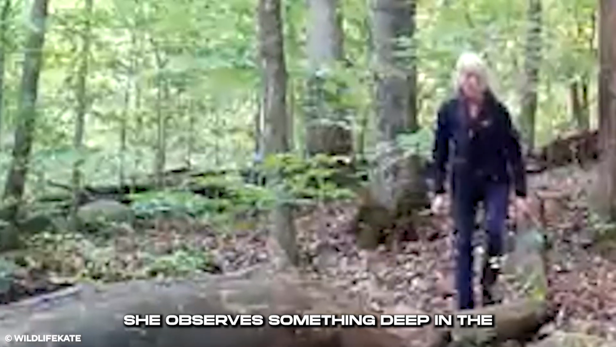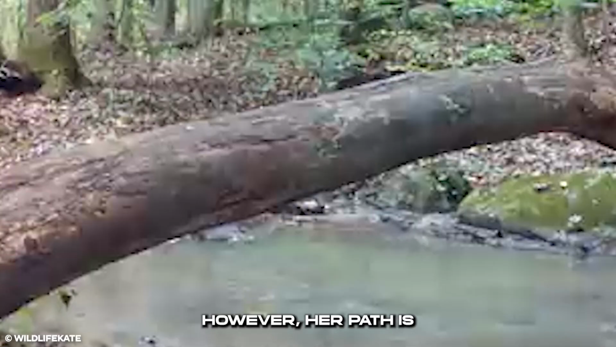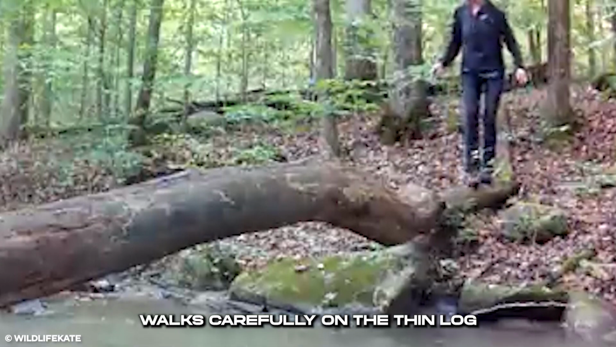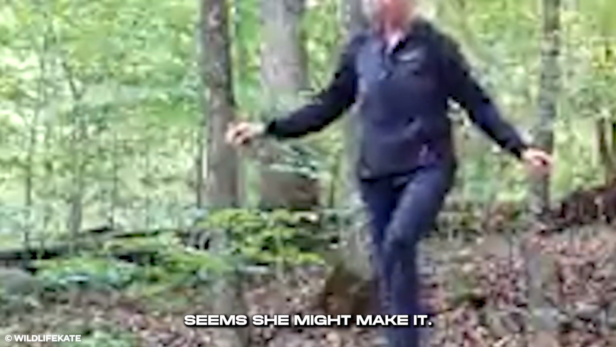She observes something deep in the woods, and she needs to get to it. However, her path is blocked due to the stream. Not to get herself wet, she walks carefully on the thin log of wood propped over the stream. She wobbles quietly, but seems she might make it.